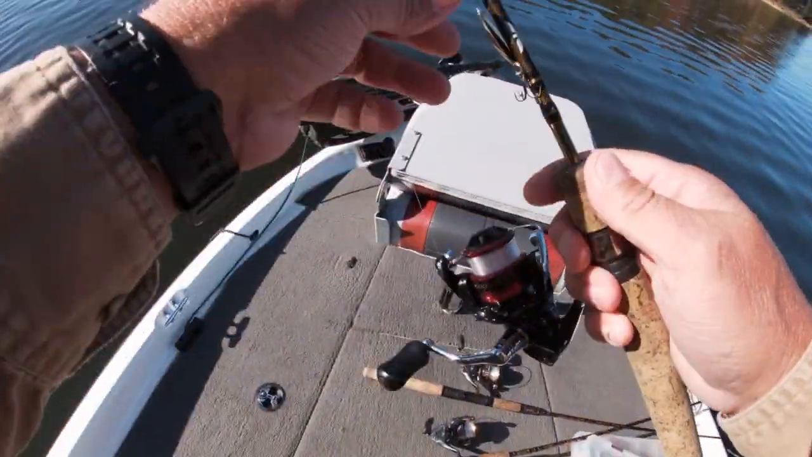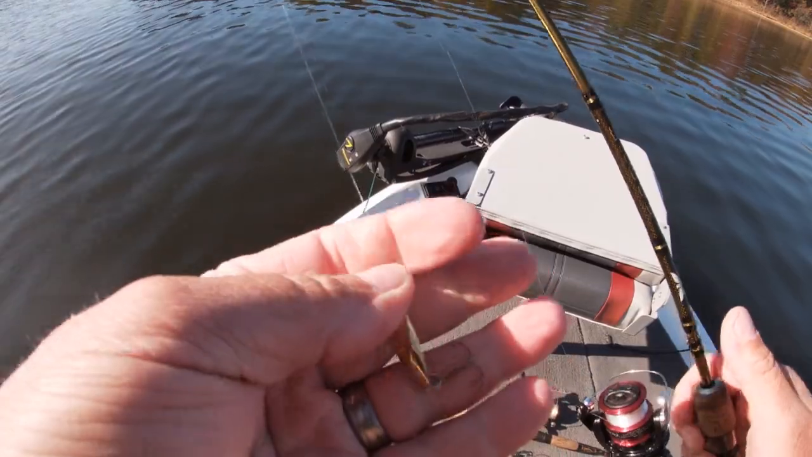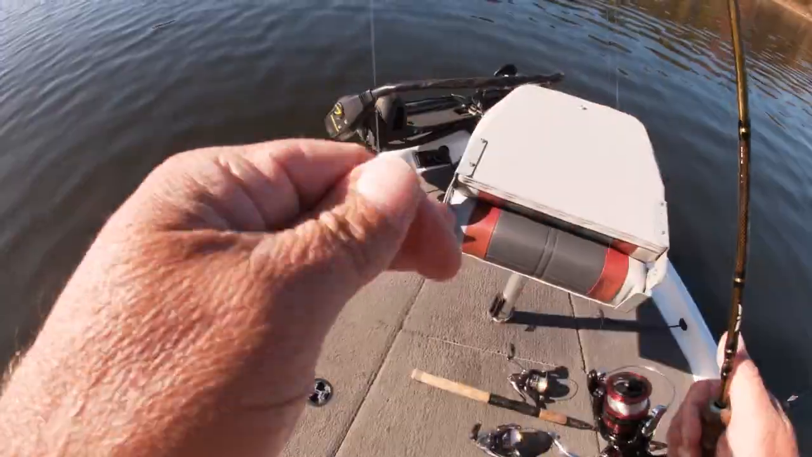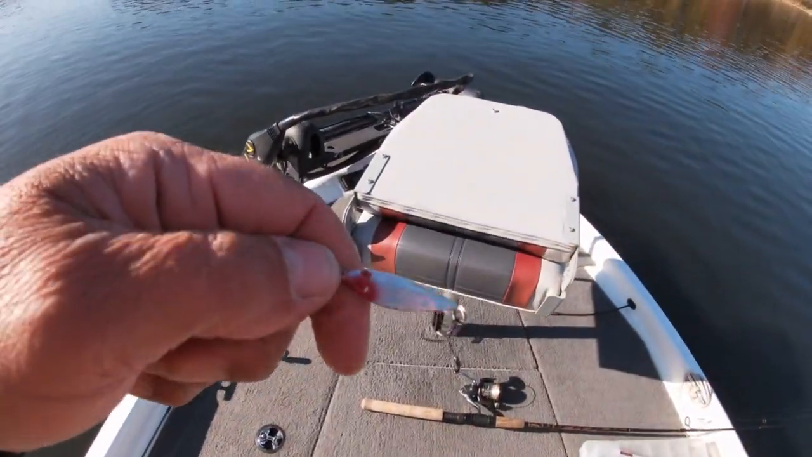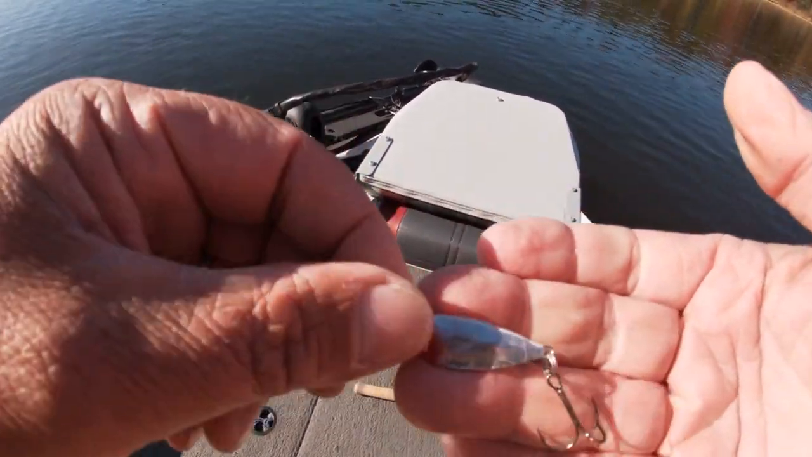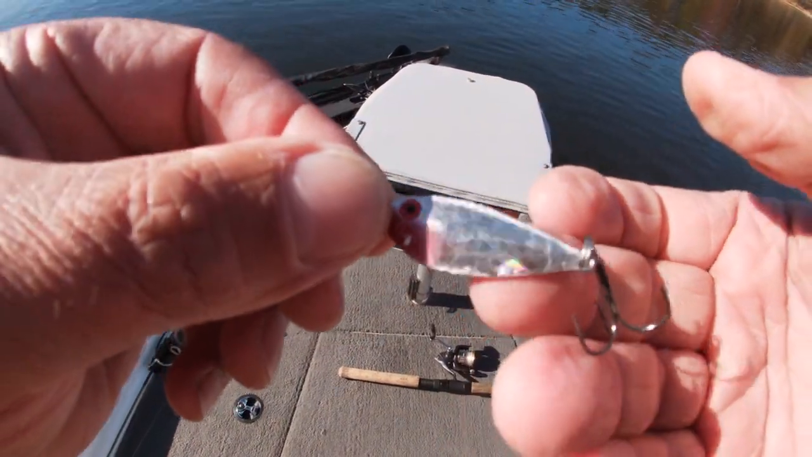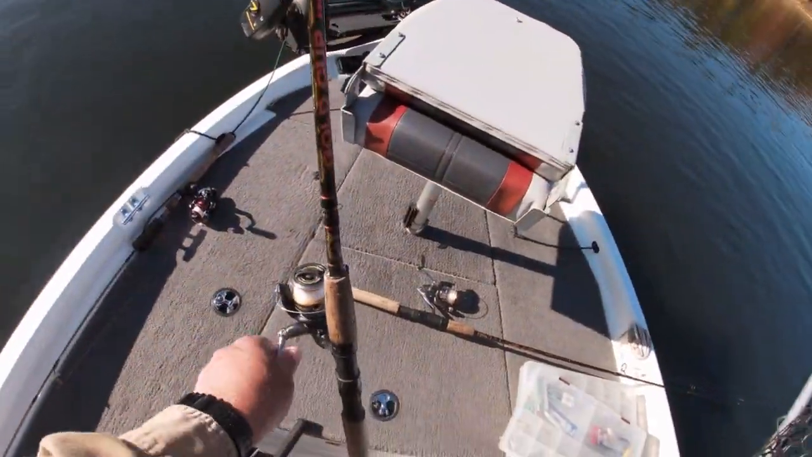I'll just show you some of my baits that I have on. Here of course is the gold spoon, which has been a killer. That little gold 1/8 ounce spoon. I also got tied on that little Wahoo white, and that's not been as productive in real clear water, but anyway, it has caught a bunch of fish.